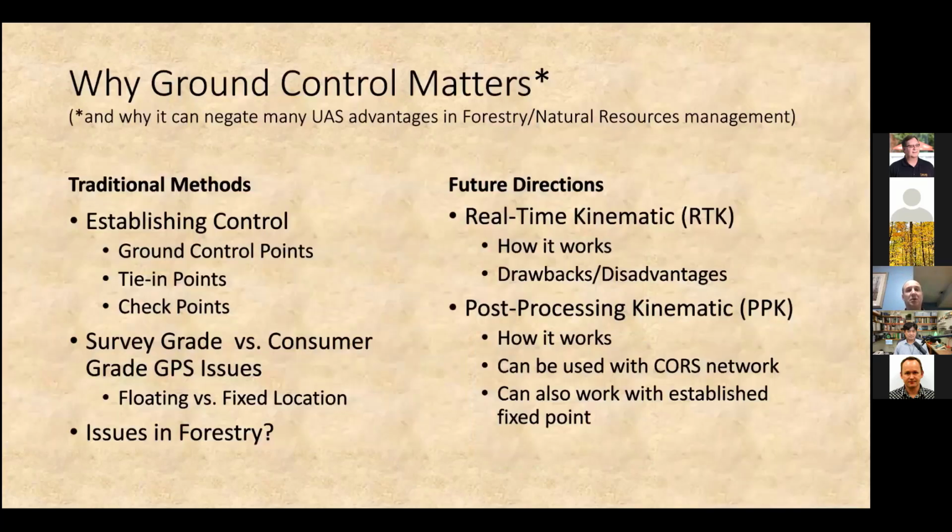Now, why does ground control matter? Ground control matters because you have to establish that control to get precision and location. You need that precision and location when you deal with temporal operations in UAS with forestry, when you start laying one data set on top of another, or when you start modeling canopy height, because that vertical control is going to be important.